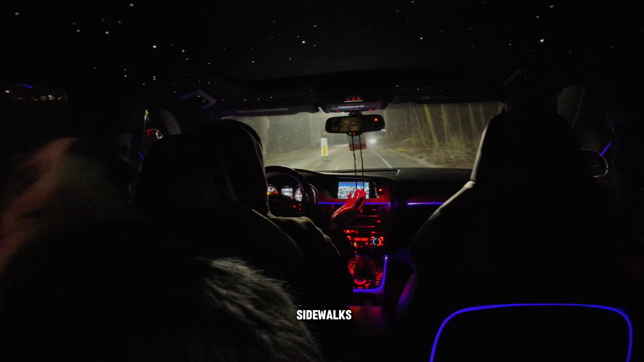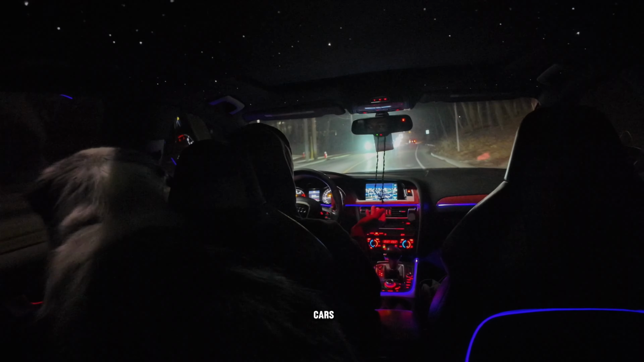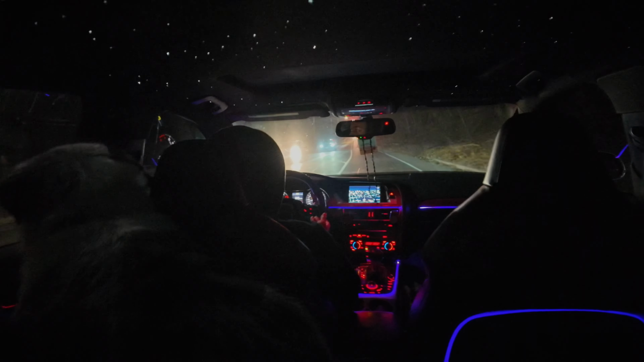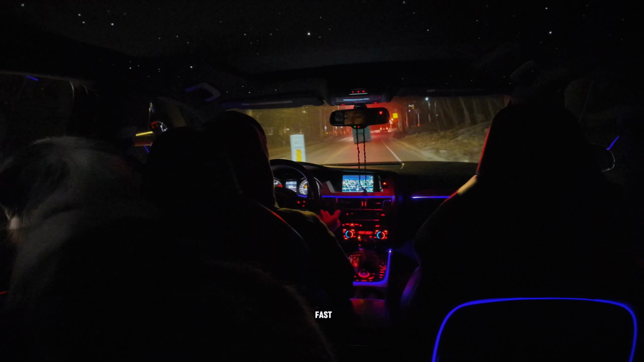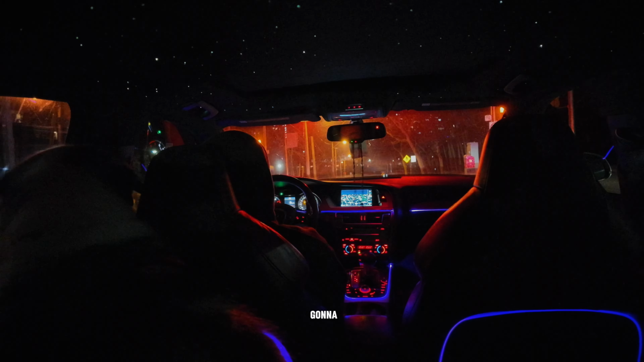There's no sidewalks on either side. It's just straight forest. So that means there's no pedestrians here during the day. It's just straight cars. There's no houses or anything like that. So I don't see what the danger is. And it's a single lane street, and it's in Toronto, so during the day this is probably too busy for people to even be going fast, but at night we really don't need to be going 40 kilometers on a private street, you know what I'm saying? Not even residential, not even commercial, it's just a dead street and you're just gonna set it to 40.